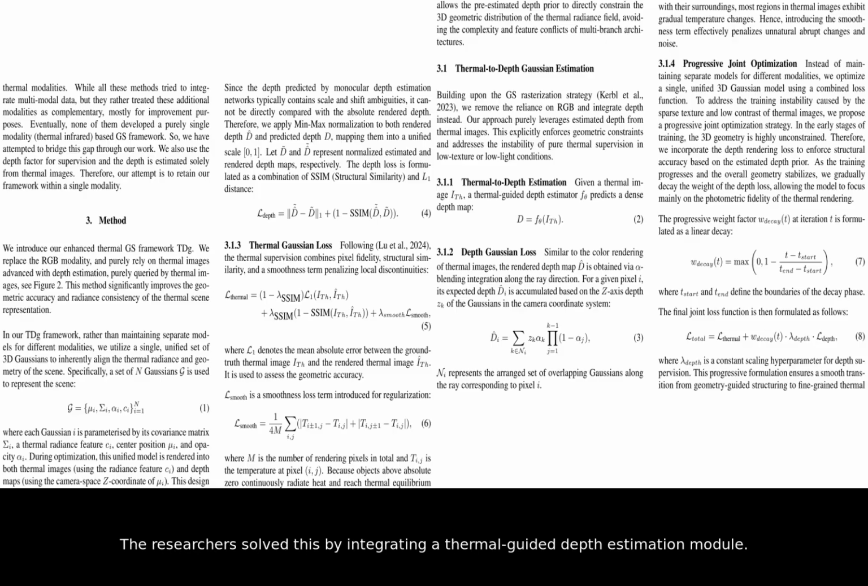The researchers solved this by integrating a thermal-guided depth estimation module. This allows the AI to estimate how far away an object is based solely on its thermal appearance. They even used a progressive training strategy that starts with the general layout and slowly adds fine details.